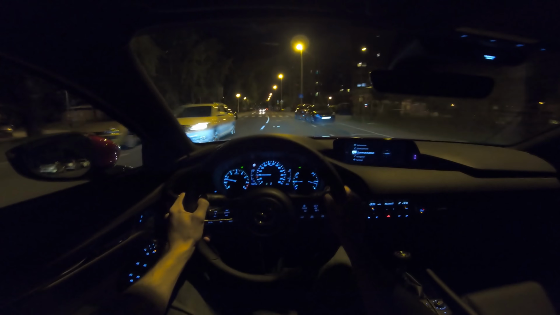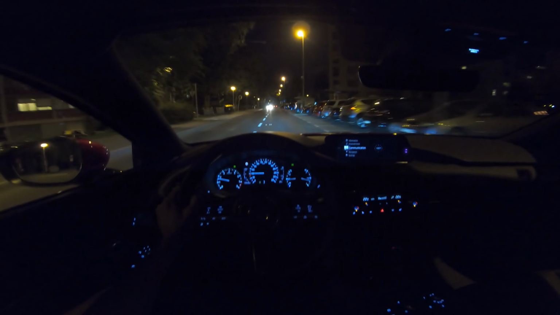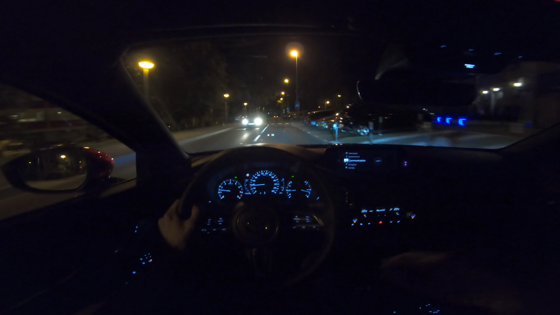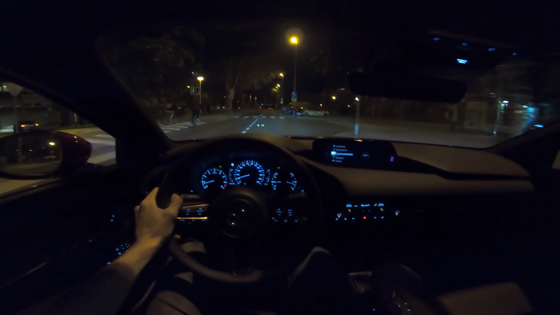Now the steering is precise. It is light, but not too light. Of course, what I love about Mazda is G-Vectoring, so when you're going through corners, the power is distributed or cut to each wheel individually, so you really feel safe and stable in those curves.